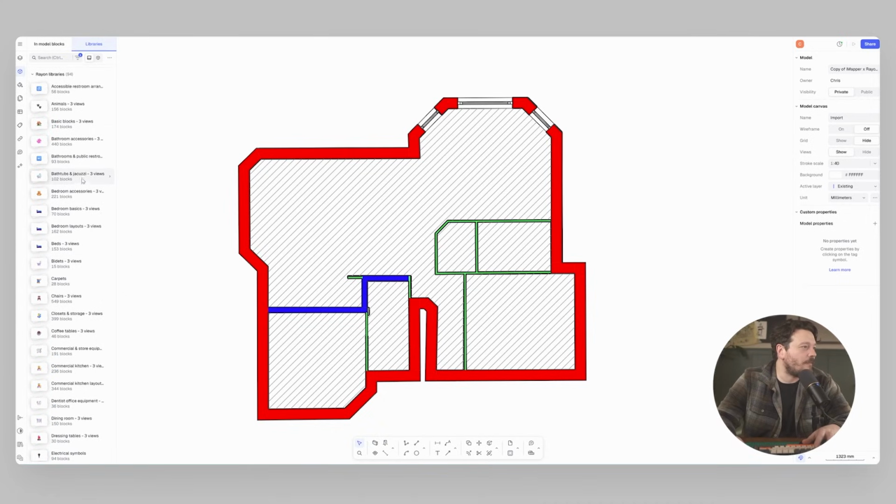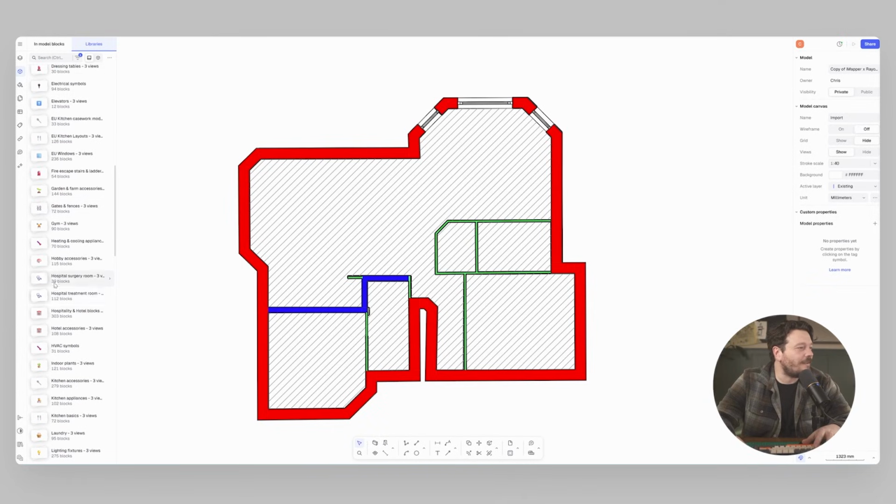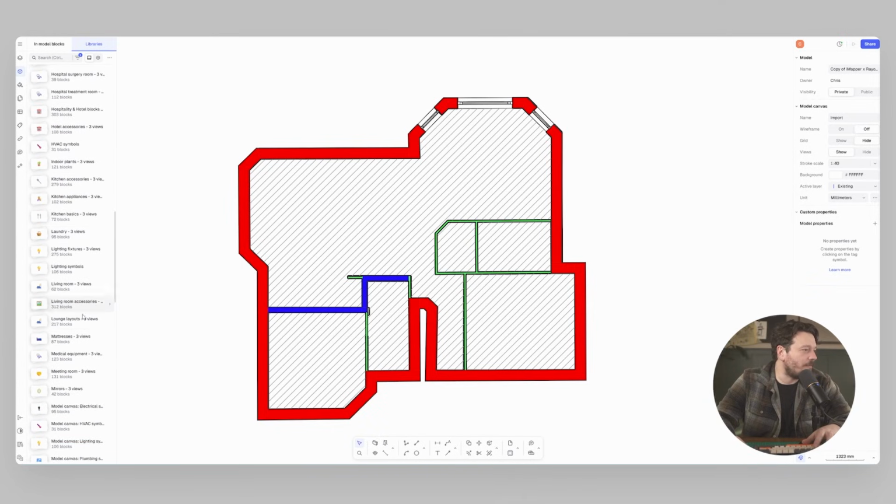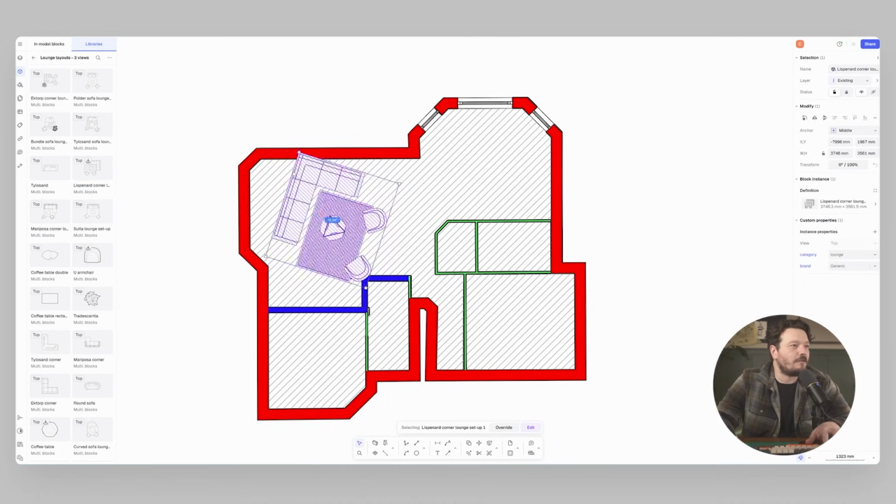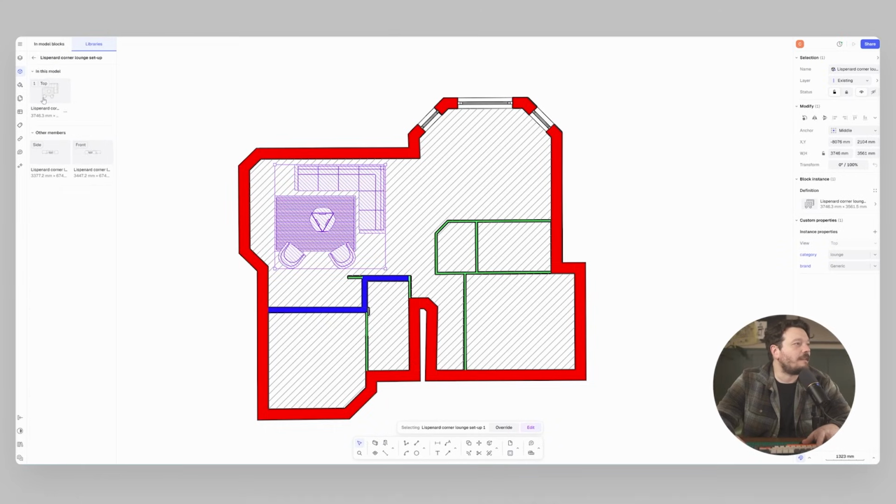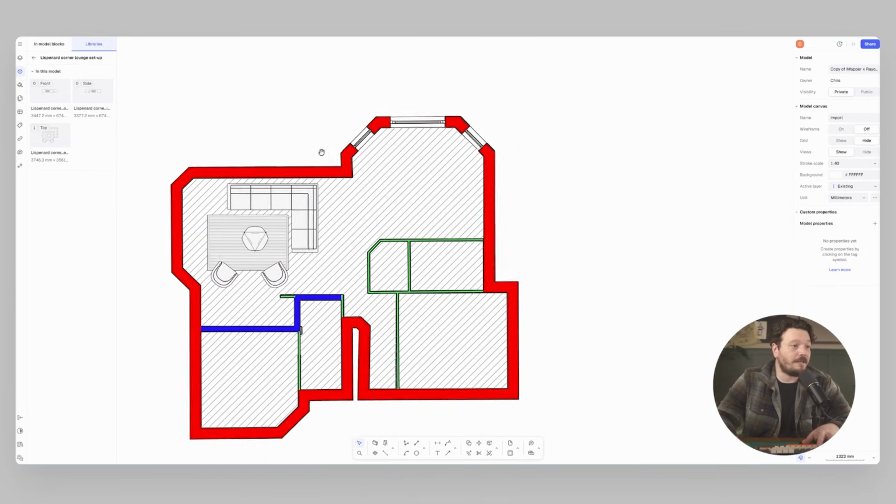So things from bedrooms, commercial, electrical symbols, gyms, anything I would want. For example, if I wanted to put some living room layouts in, I just very easily drag and drop that into the space. And the really good thing about these is if I go to open, just on this left hand side, I can see that front and side view which relates to my plan, which for me is perfect.